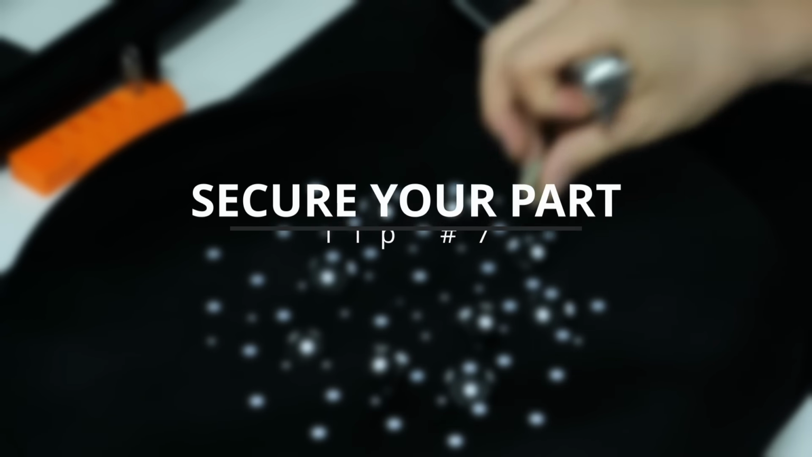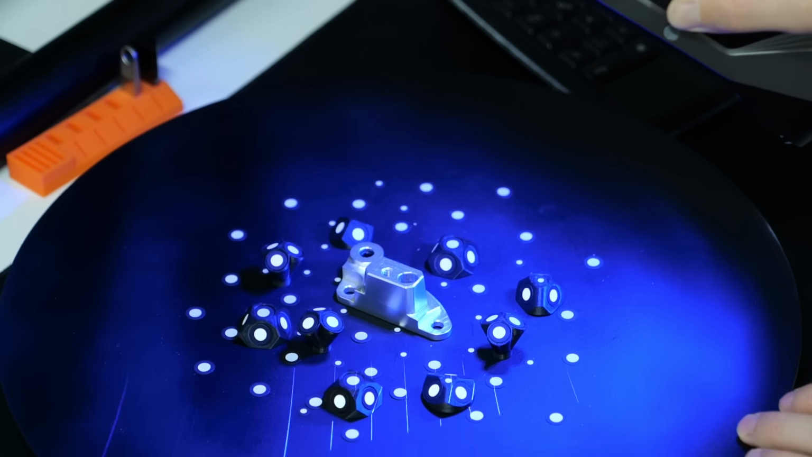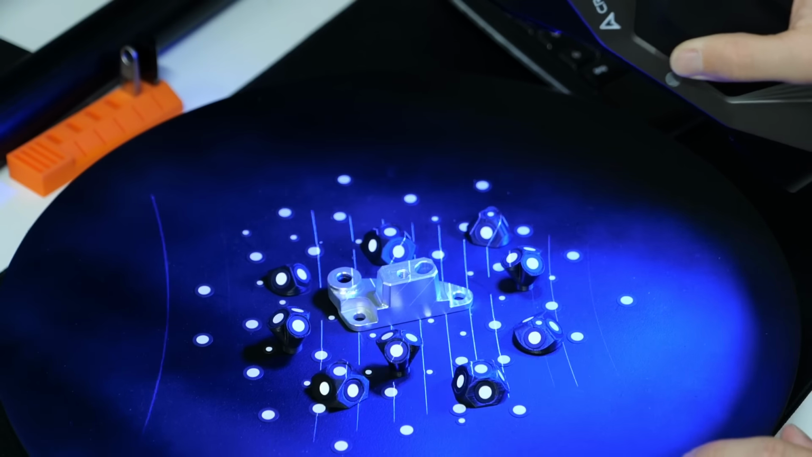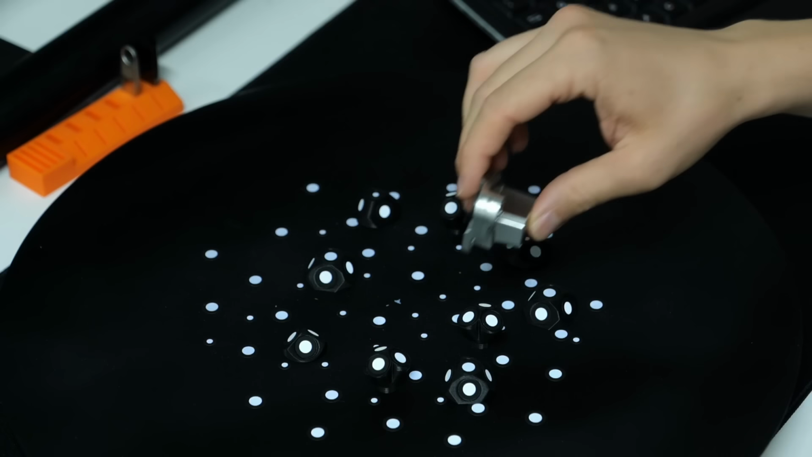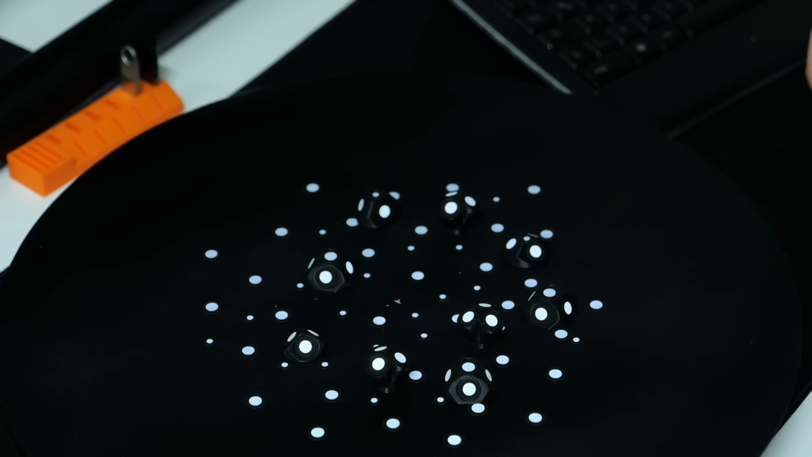Tip number 7. Secure your parts. Multi-orientation scanning is key to do complete scans of complex parts. The first orientation is usually clear because you place the part on the most stable surface. Yet, if you then angle the parts, you can have orientations where the subject can wobble around.